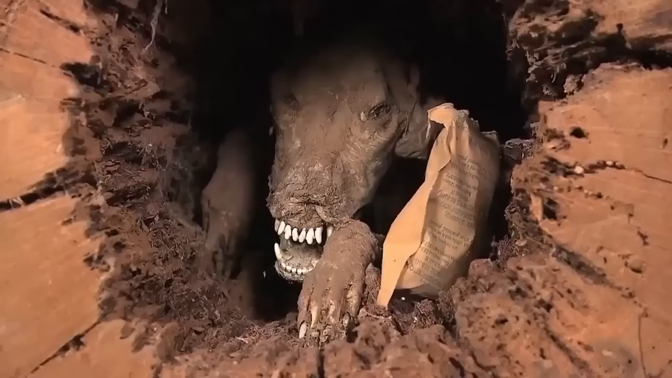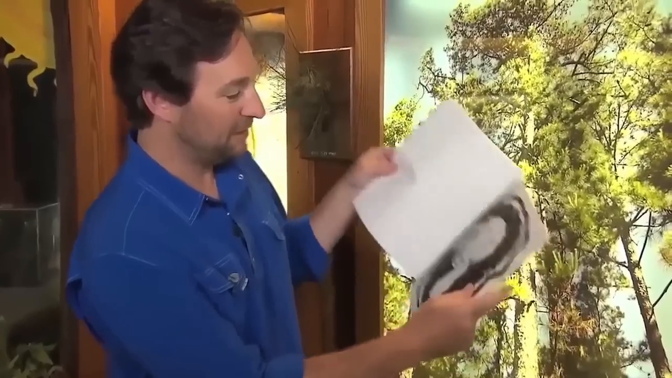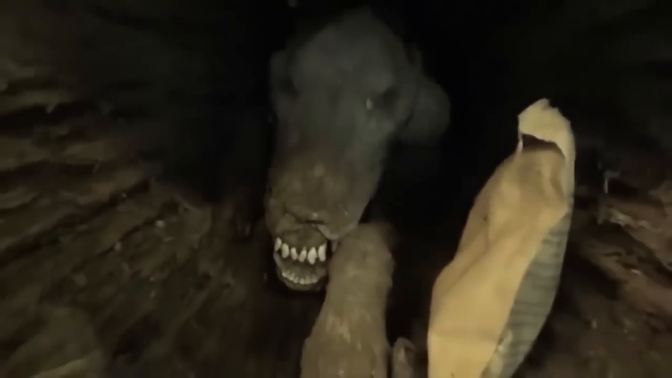The mystery remains as to what might have happened to the dog, but there are theories about it, saying the dog might have somehow gotten stuck and then died as a permanent part of the oak tree. Doesn't it look creepily wonderful?